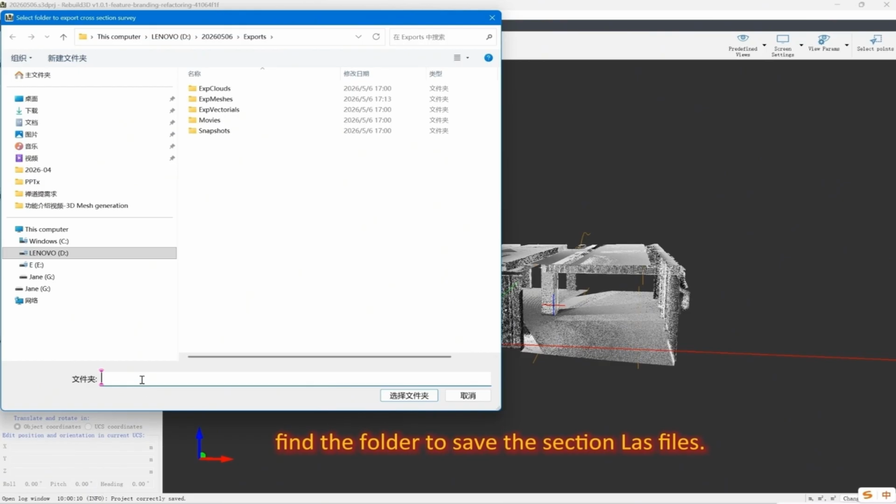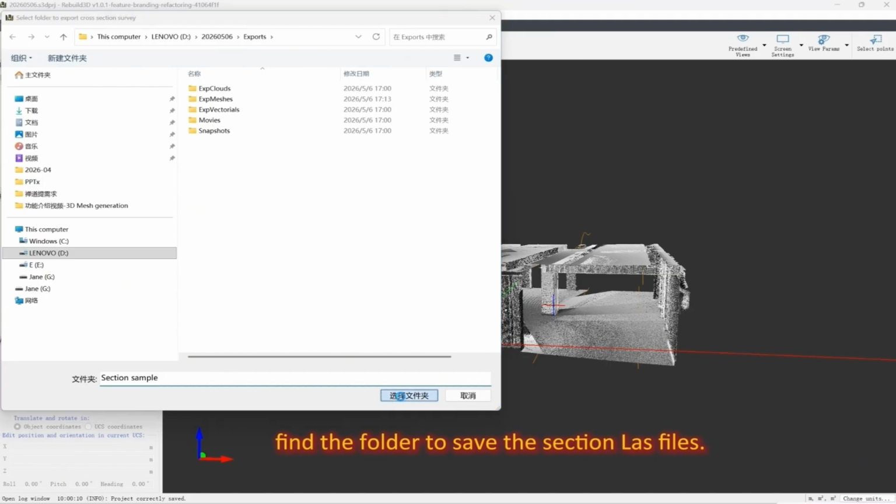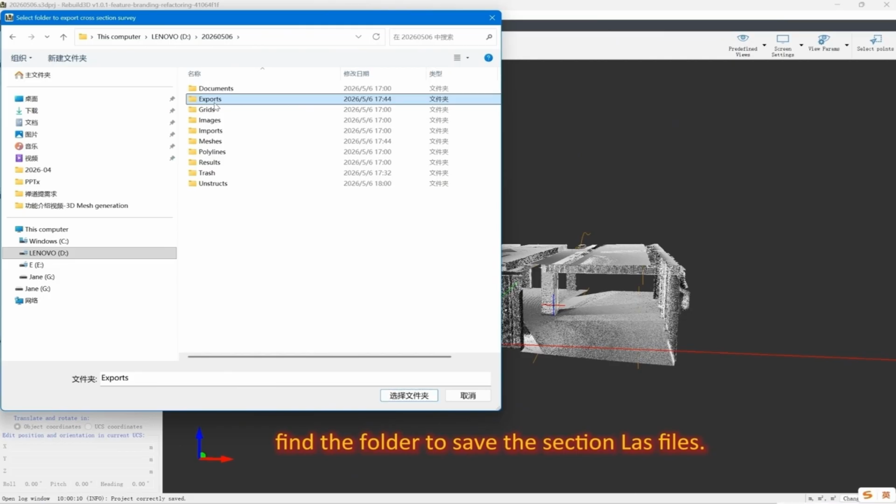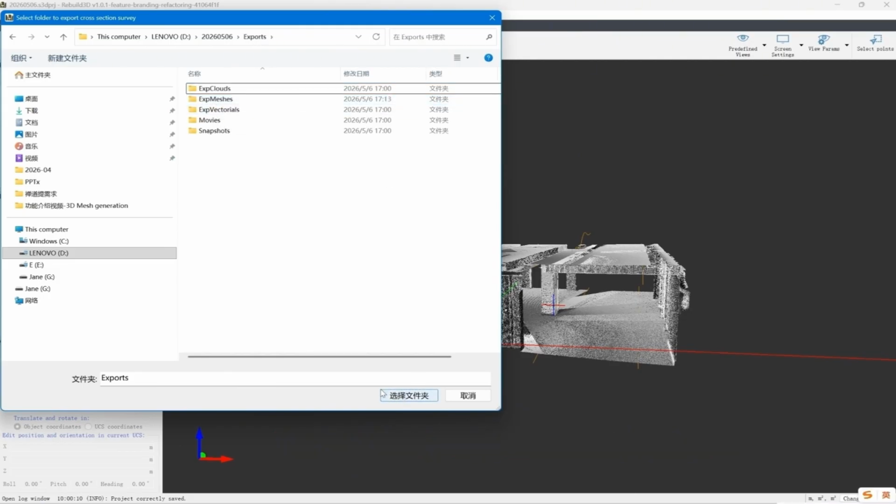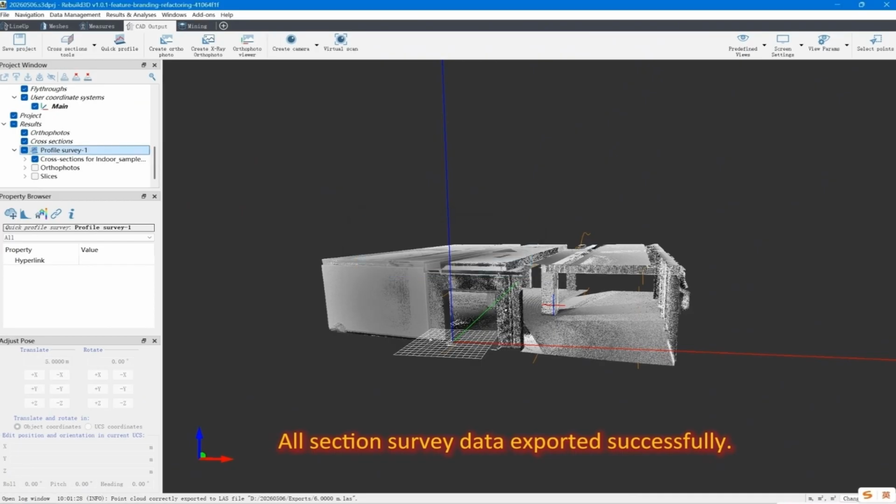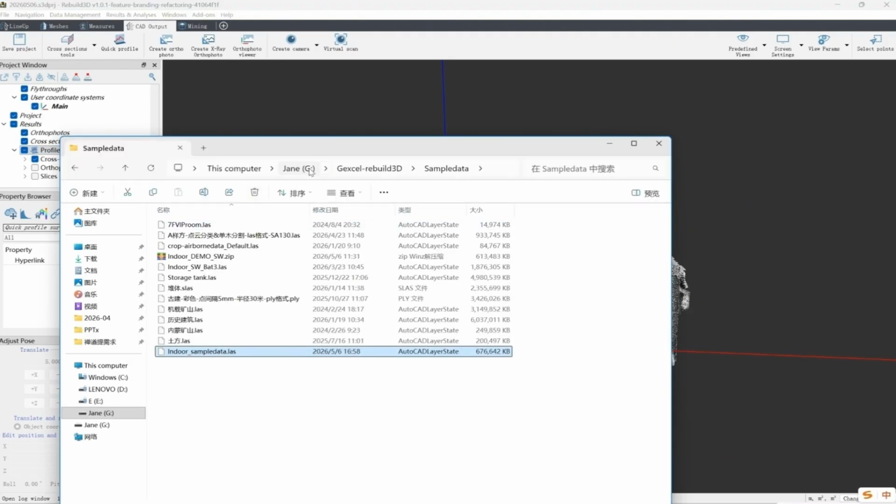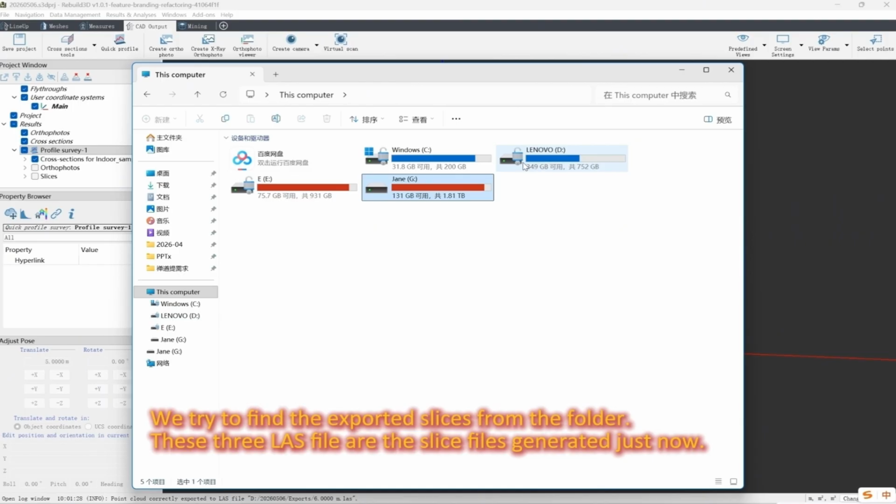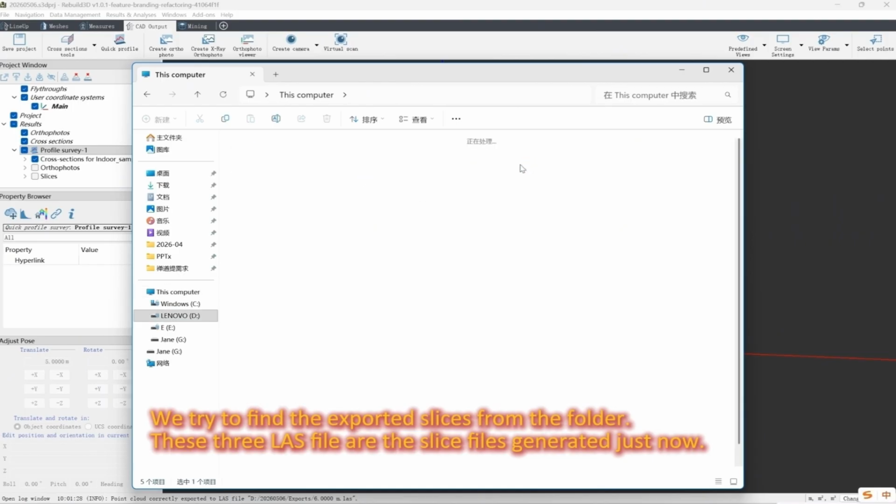Find the folder to save the section LAS files. All section survey data exported successfully. We try to find the exported slices from the folder, these 3 long